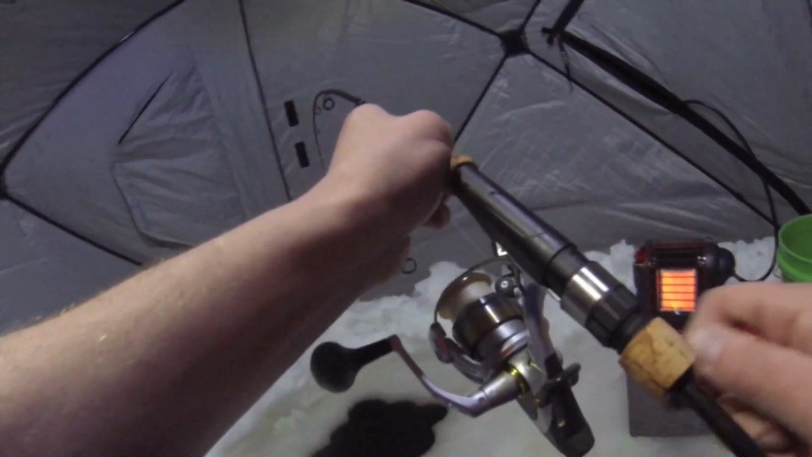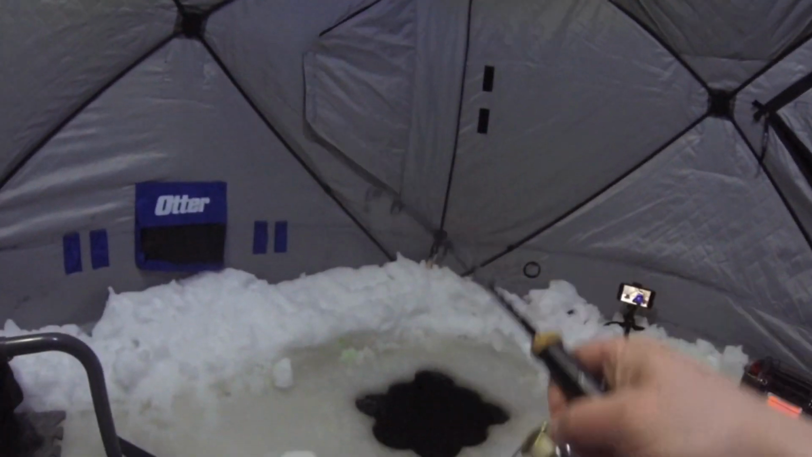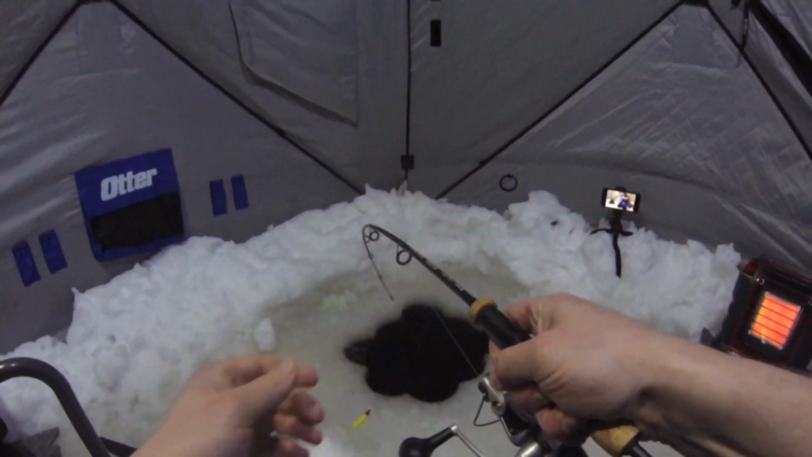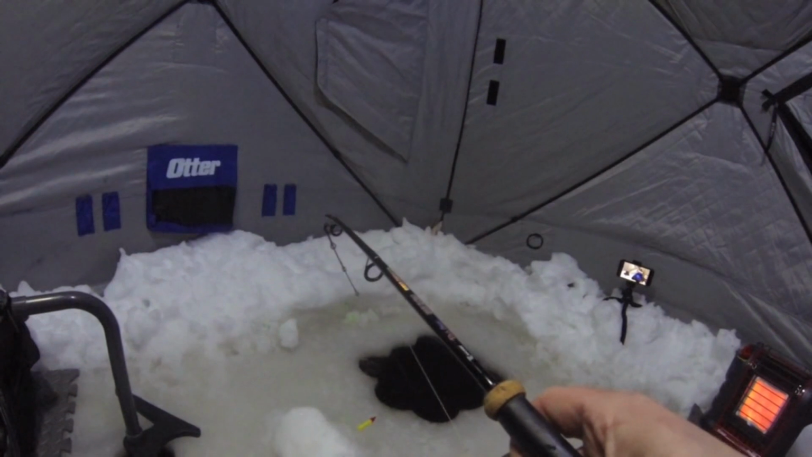Fish number 3 of the night. I just lost one a little bit ago.